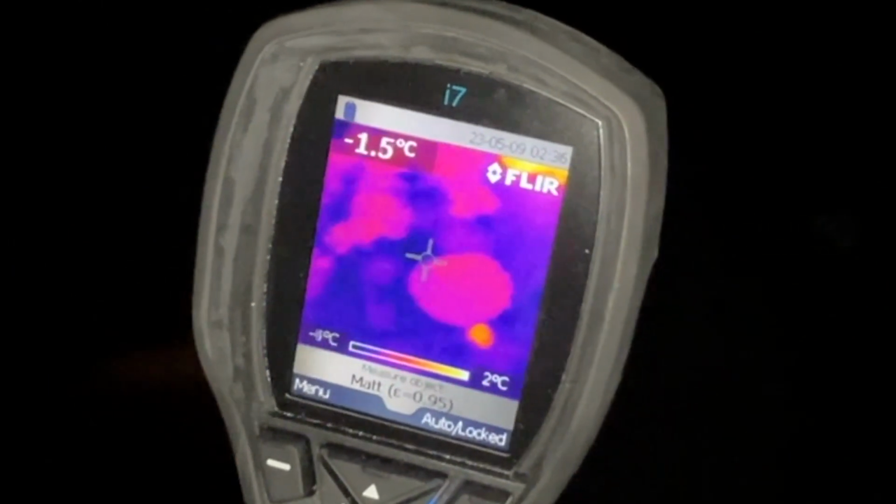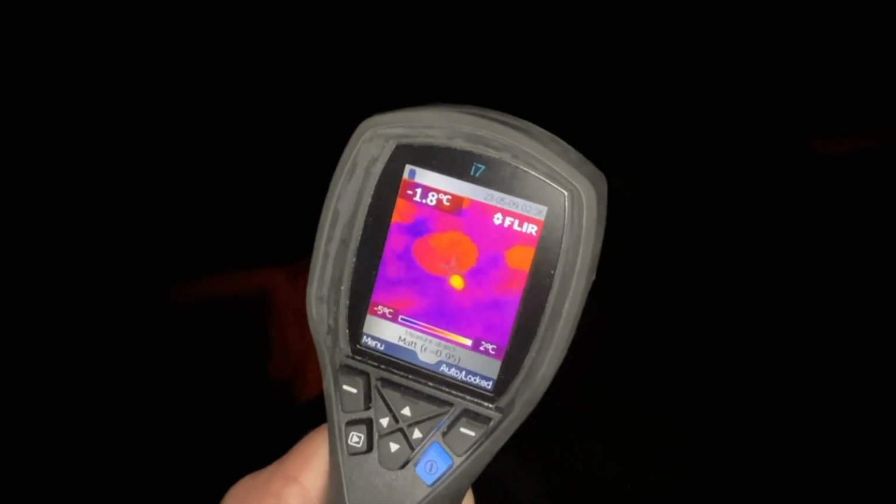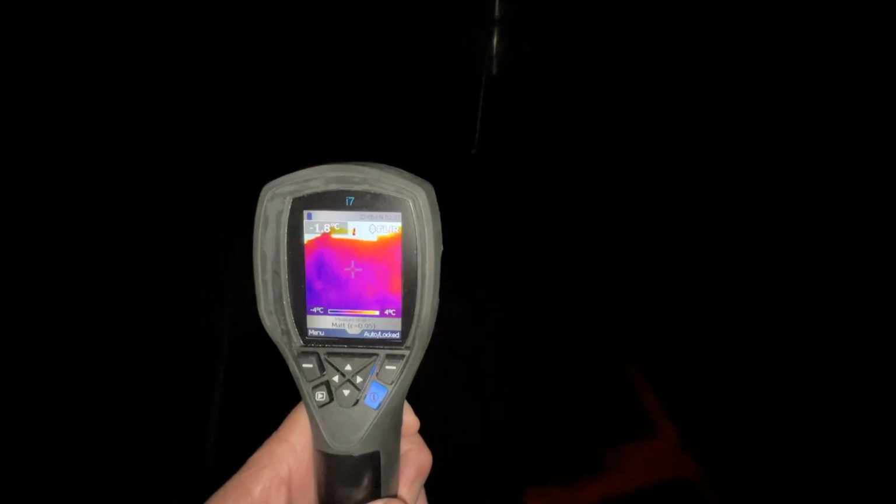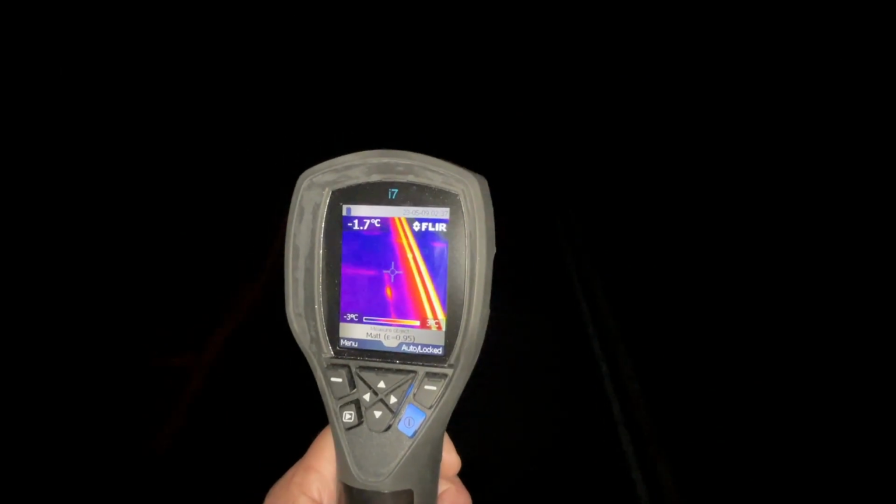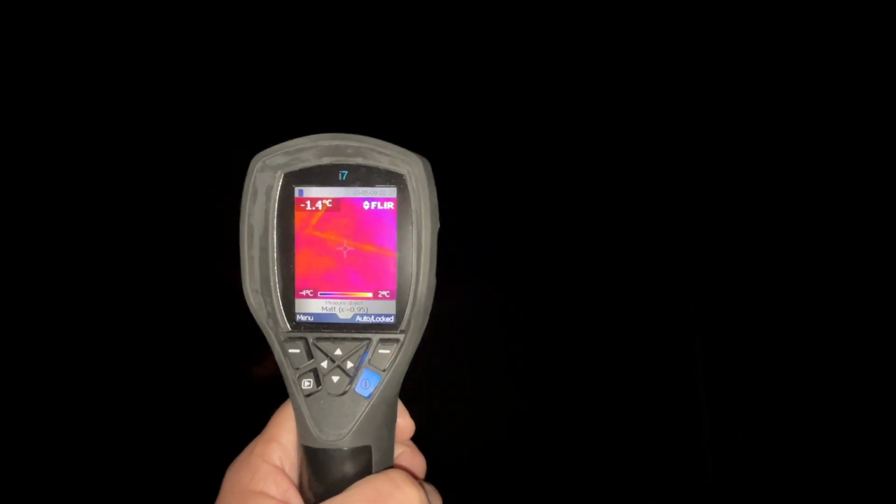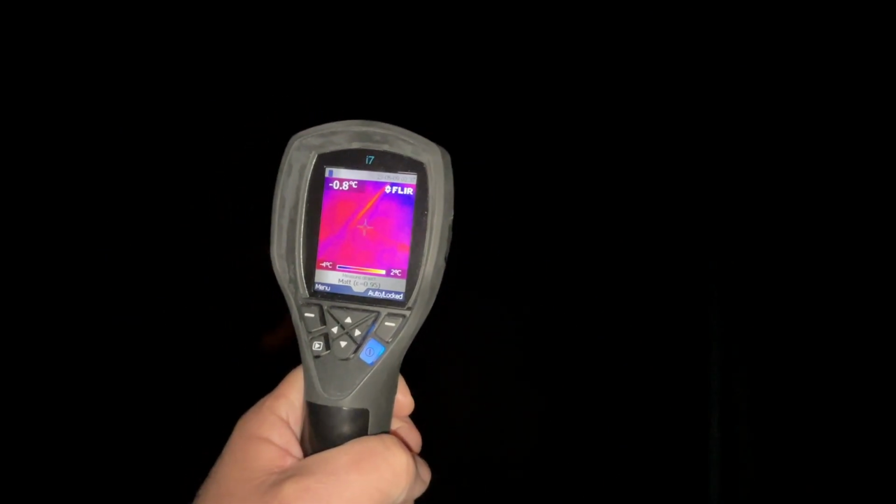Looking at this right here, this big tangerine sitting right above the rock, I'm probably out by about 6 inches. Looking off to the east, I'm not seeing anything. And even looking off to the west, these lines that I'm seeing, I believe, are gaps in the insulation.